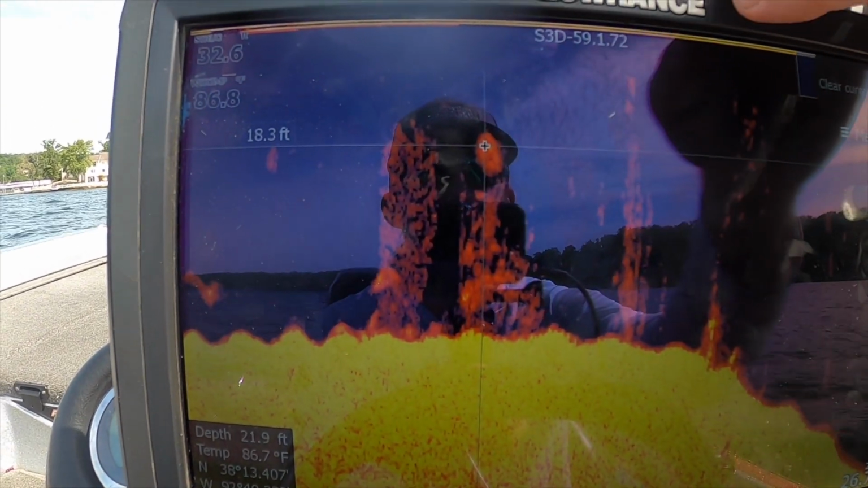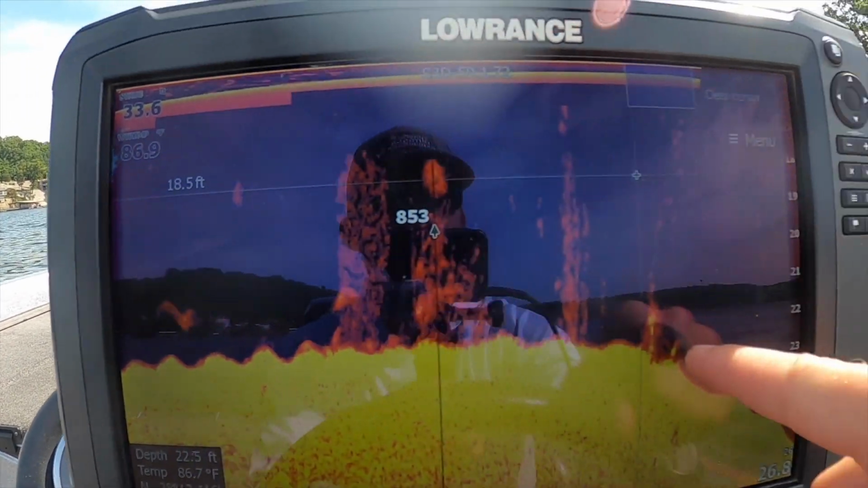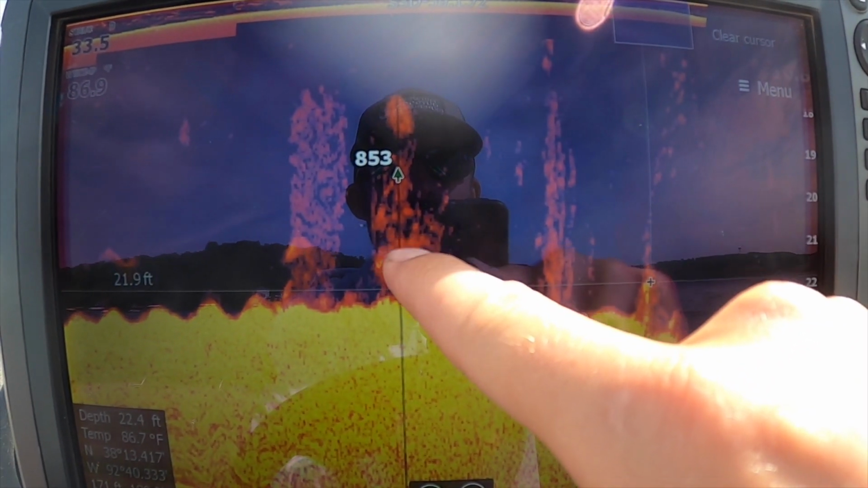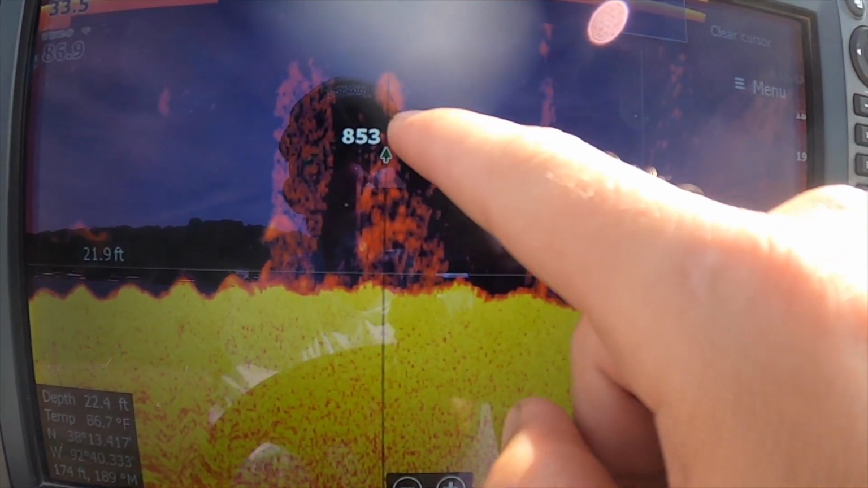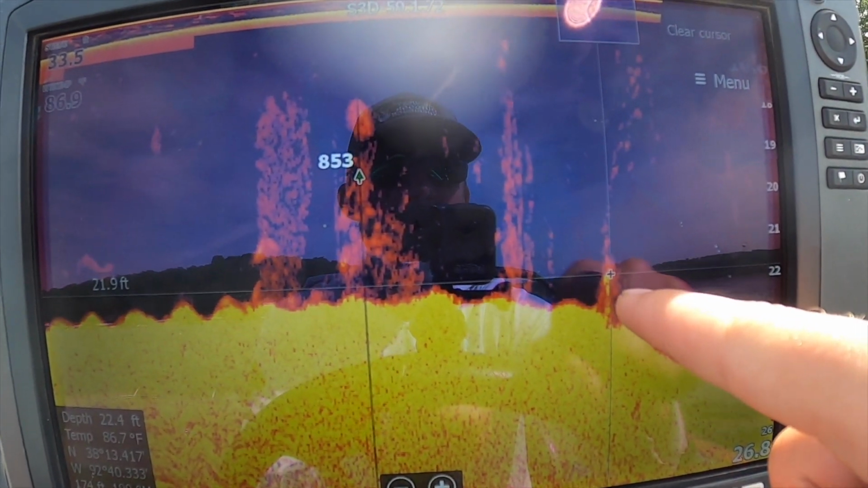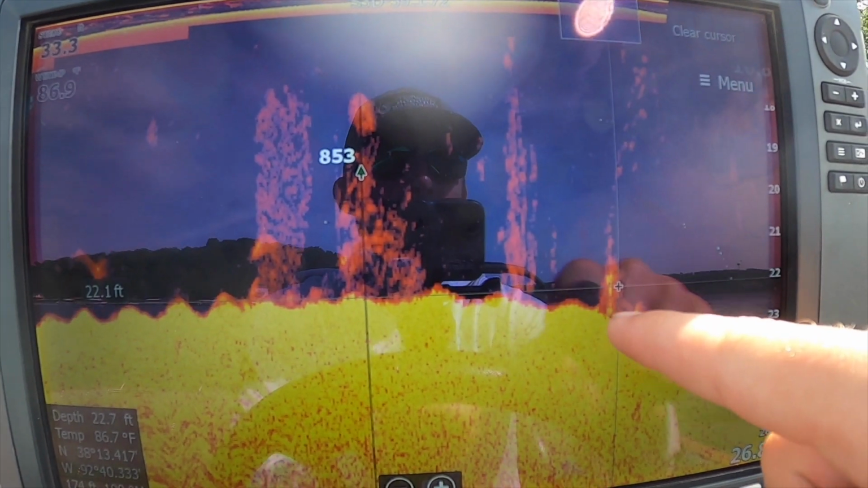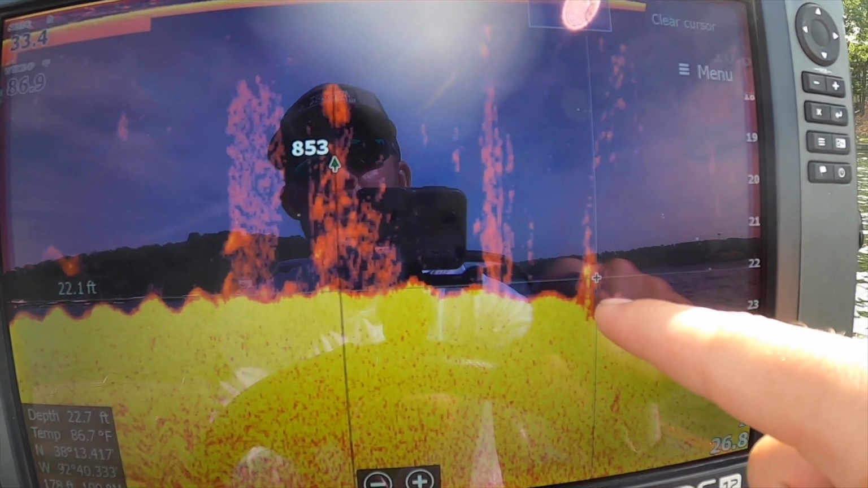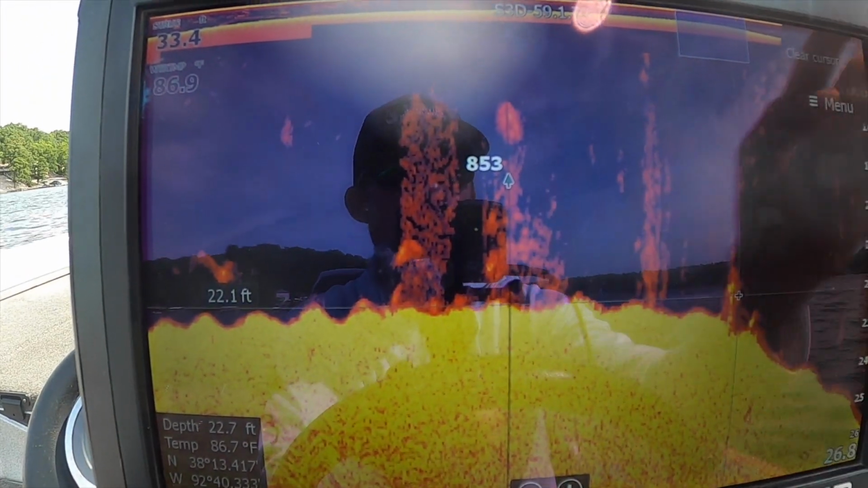You got some shad above it. You can see the density of it a little bit. And over here you can tell that this pile right here is a lot harder than this one. So this is probably more like a bushy cedar almost, where this is like a piece of hardwood. It's got a really strong return on it. Or it could be the blocks that are connected to it that they sunk it with. That could be what that's picking up, but that just kind of shows you what it looks like.